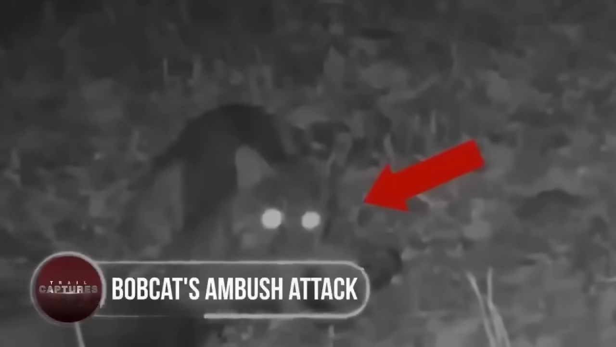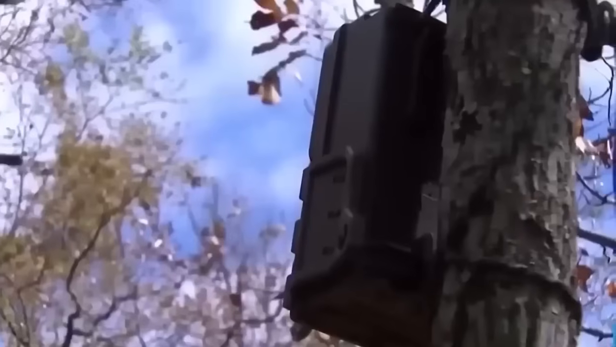Bobcat's ambush attack. A man from Pulaski County set up a trail camera in his backyard and was shocked to discover a series of pictures showing a heart-wrenching attack. A bobcat stealthily ambushed a defenseless doe during the dark hours of the night.